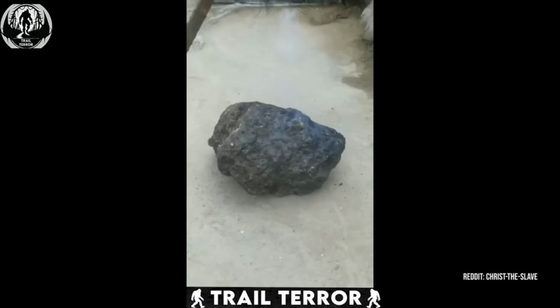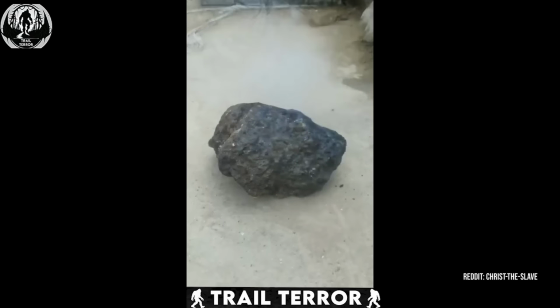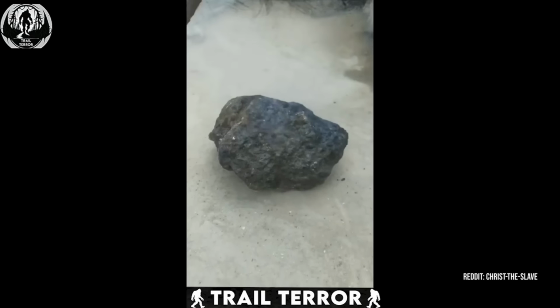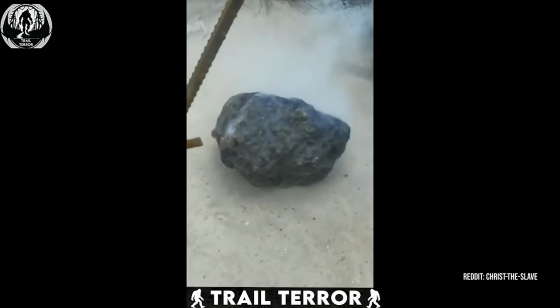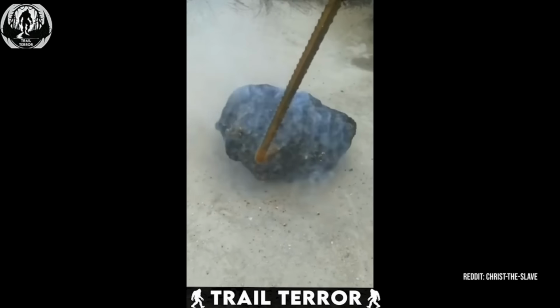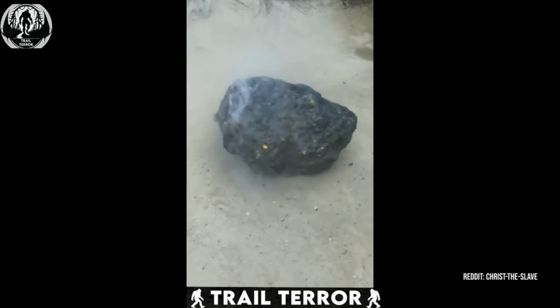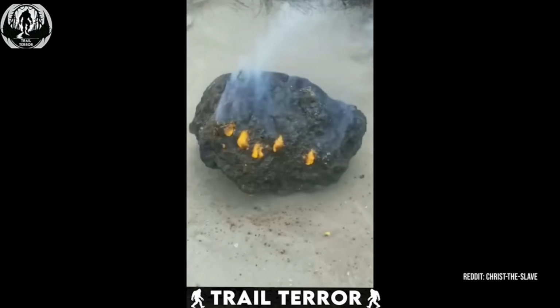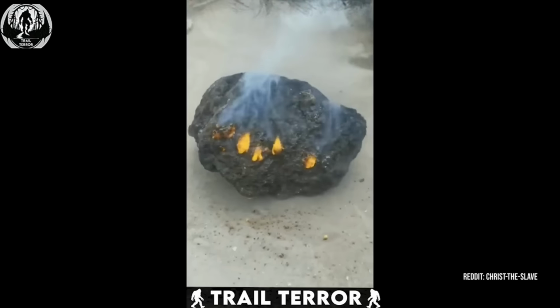In the first video, we see someone rubbing a metal rod against a black rock, and as they do, flames erupt. The friction between the two creates fire, sending smoke spiraling into the air. It's a surreal sight. Who knew rocks could do that? But hold on, it gets even crazier.